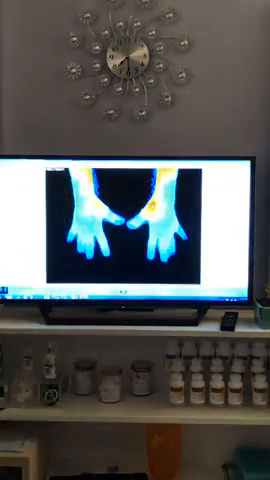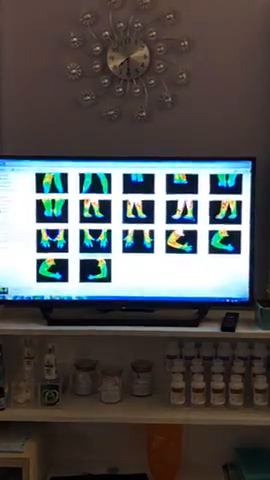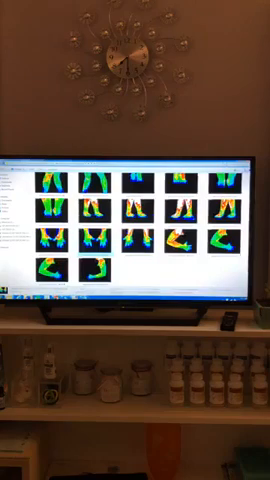Okay. So imagine, though, if I was eating... I don't hurt at all right now because I've had no gluten, dairy, sugar, soy, corn, eggs, peanuts, no red meat since Thursday. Excellent. And so that's interesting. This is just exactly what we do. I just go over all the images.